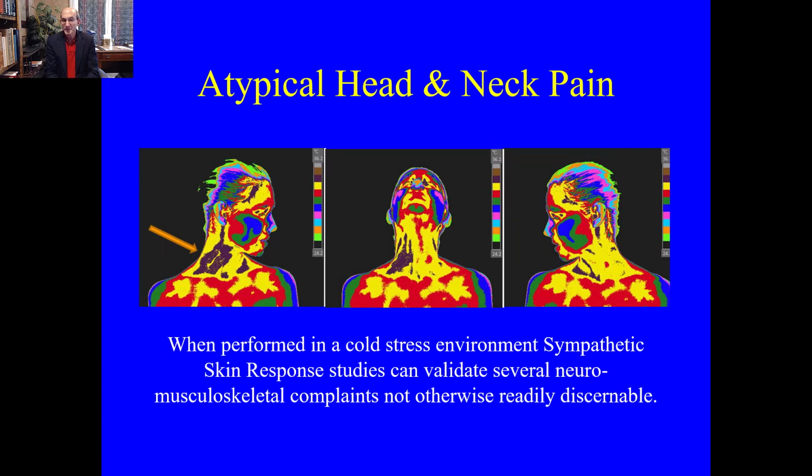Atypical head and neck pain would be a very good example of that. When cold stress examinations are performed, the sympathetic skin response study can validate several neuromusculoskeletal complaints that are otherwise simply not readily discernible.